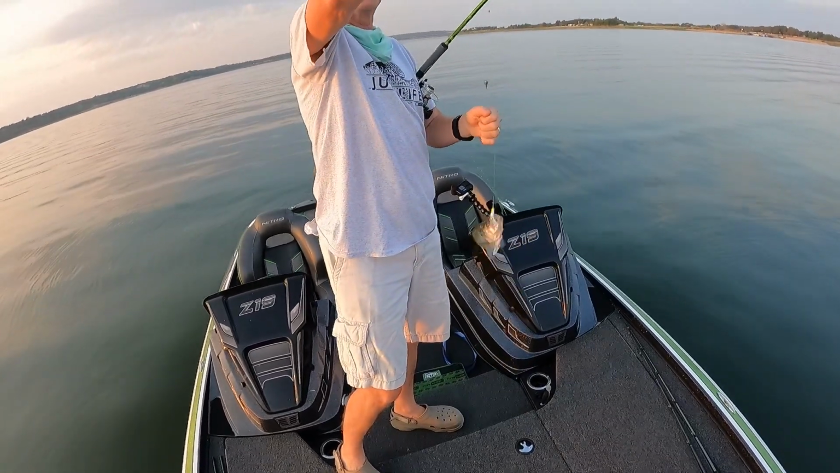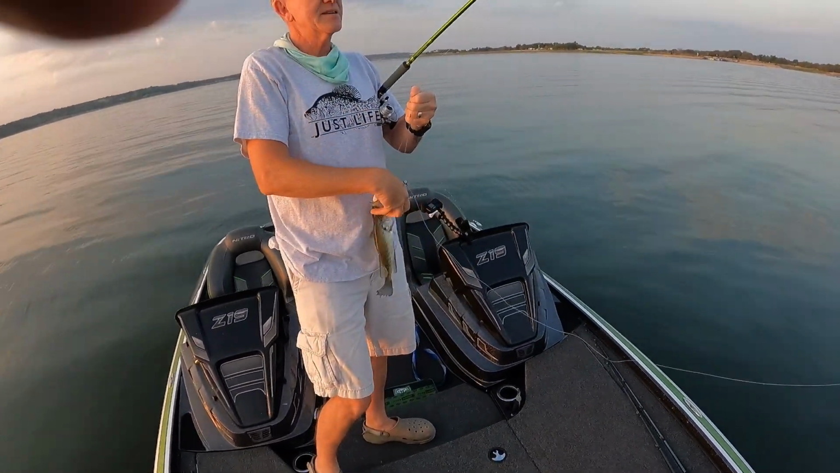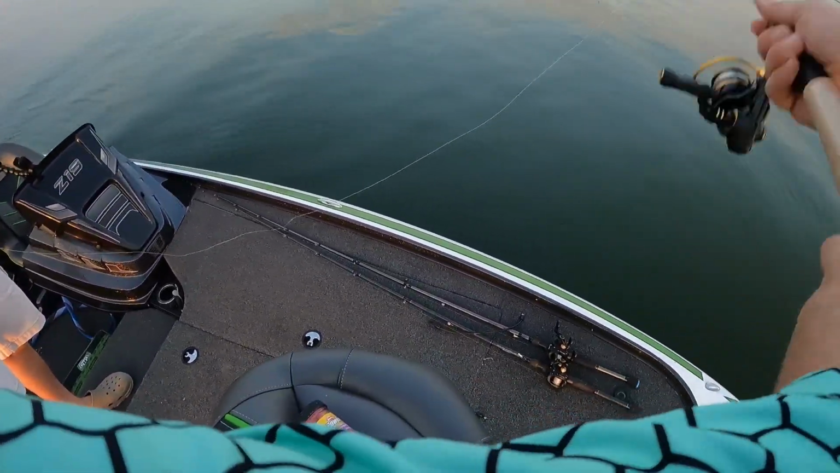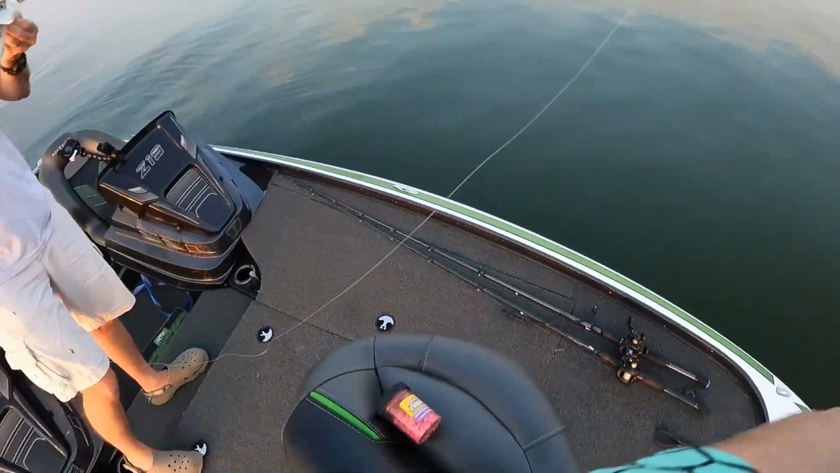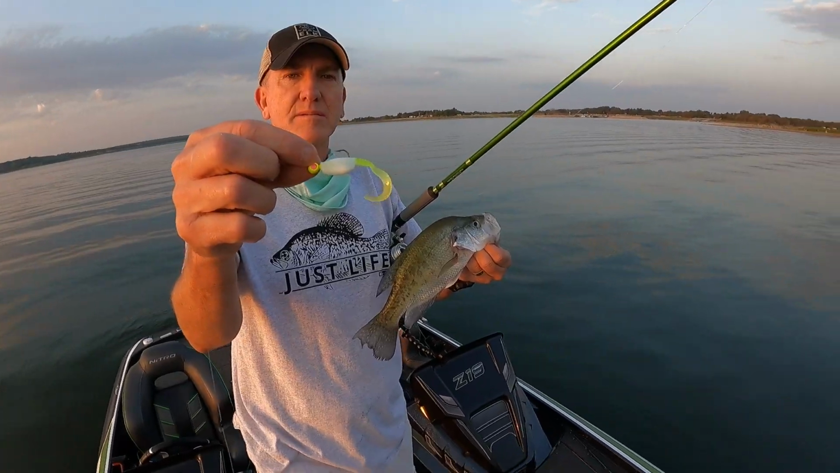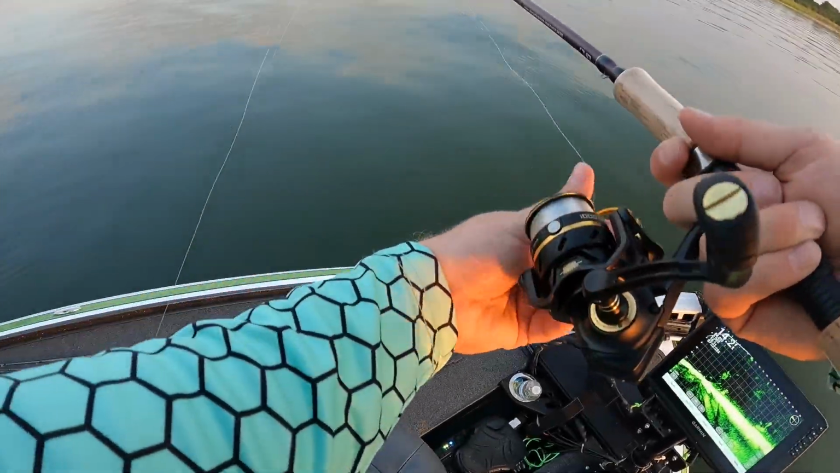Hey, drop. Super light bite. So light, it felt like a bluegill bite at first. Yeah. There it is. That's an eater. Look at that tail. How about that tail? There you go. On that 12-foot ACC crappie stick.